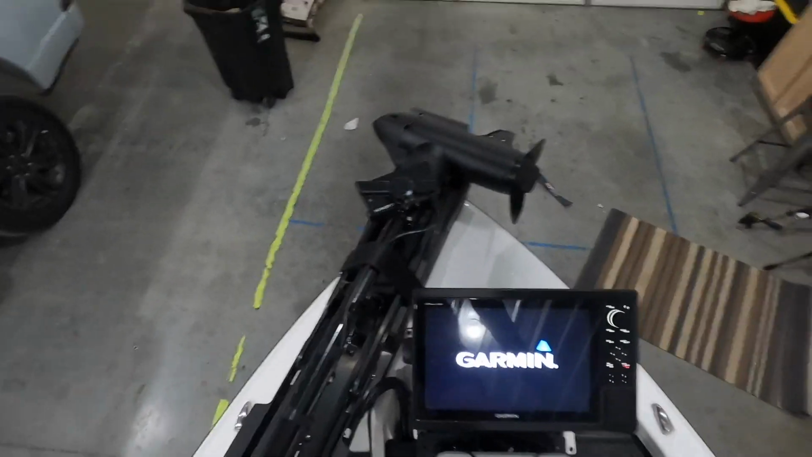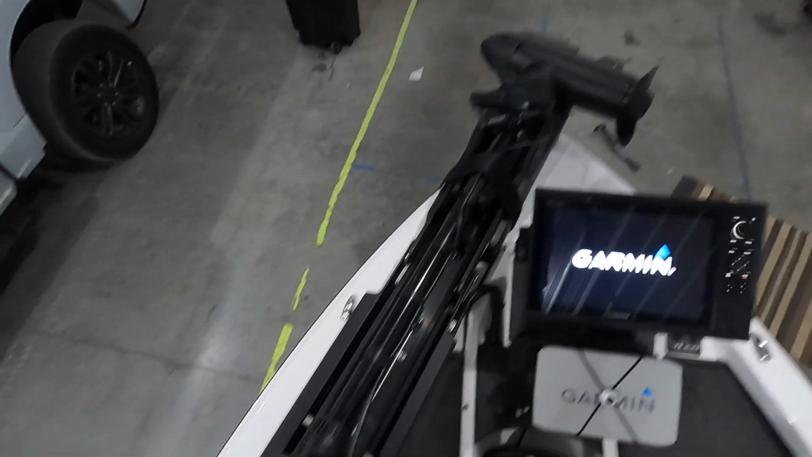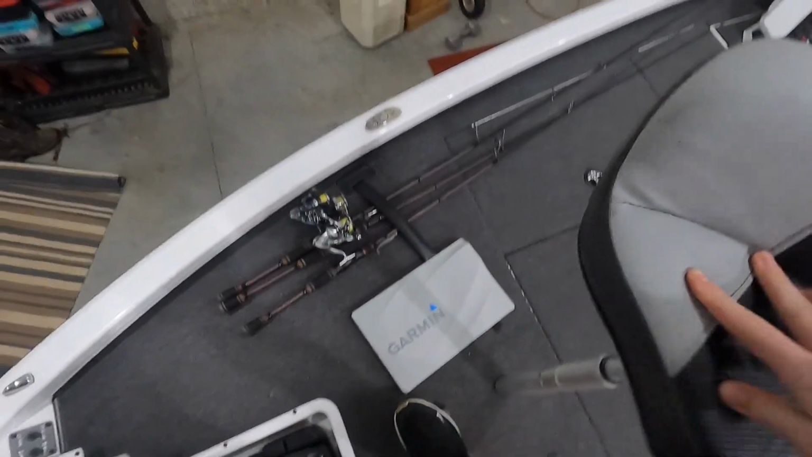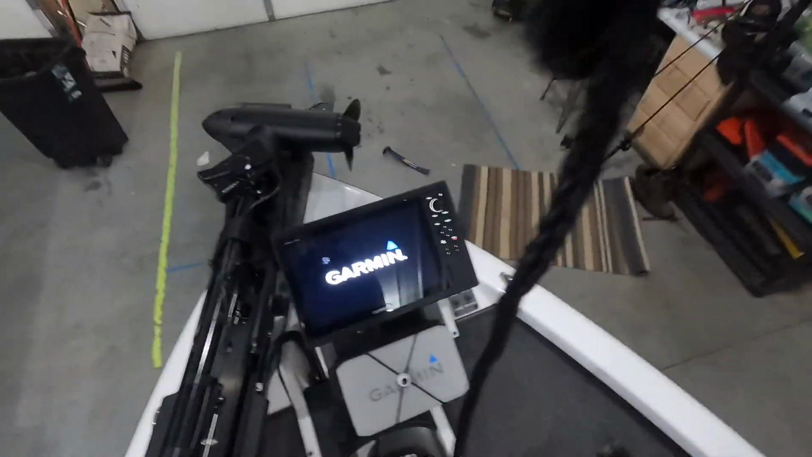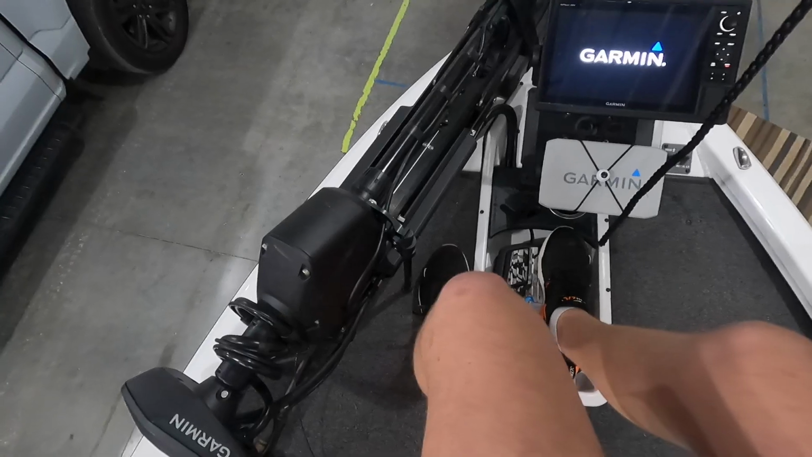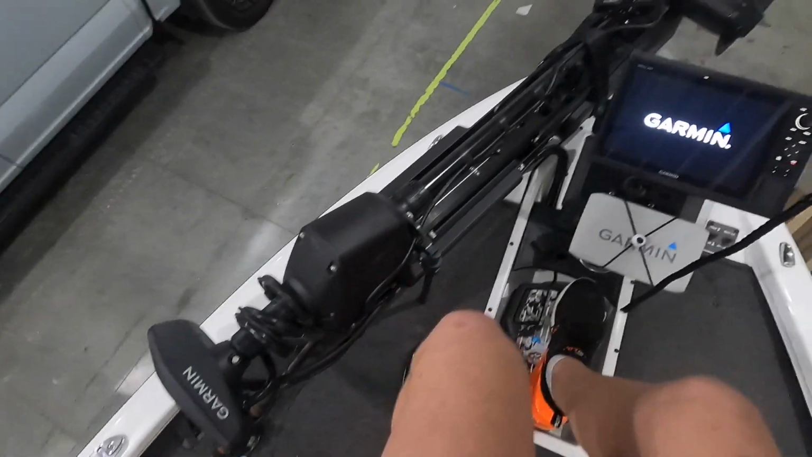Livescope right here. I'll tell you guys what's kind of nice about the Vexes. We got this seat right here, especially in wintertime. Now you're sitting here just live scoping. You can just sit down there and it's nice and comfortable. It's not hard at all, really. You can see the screen just fine.